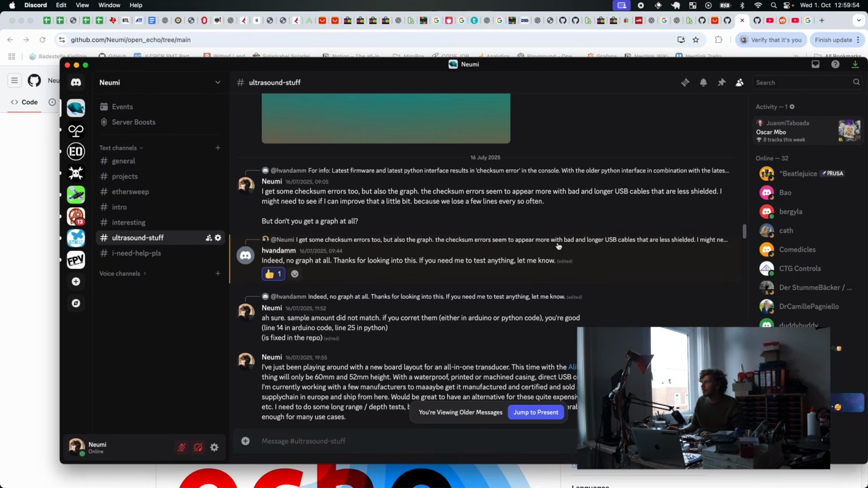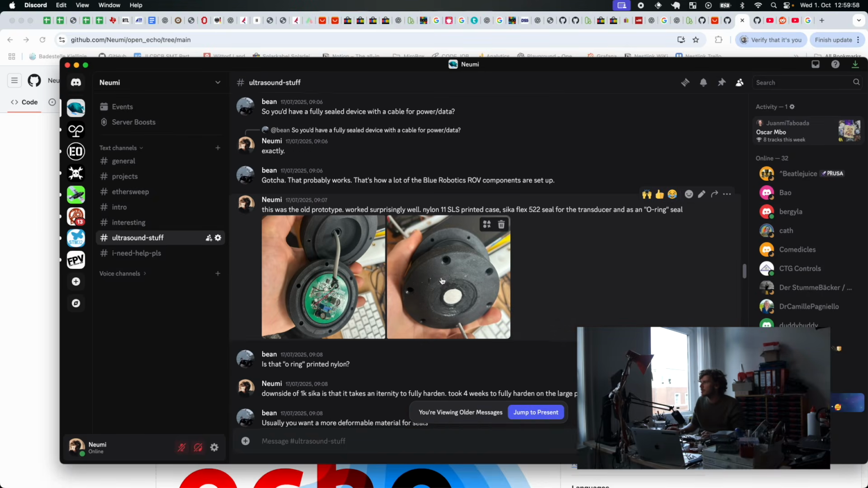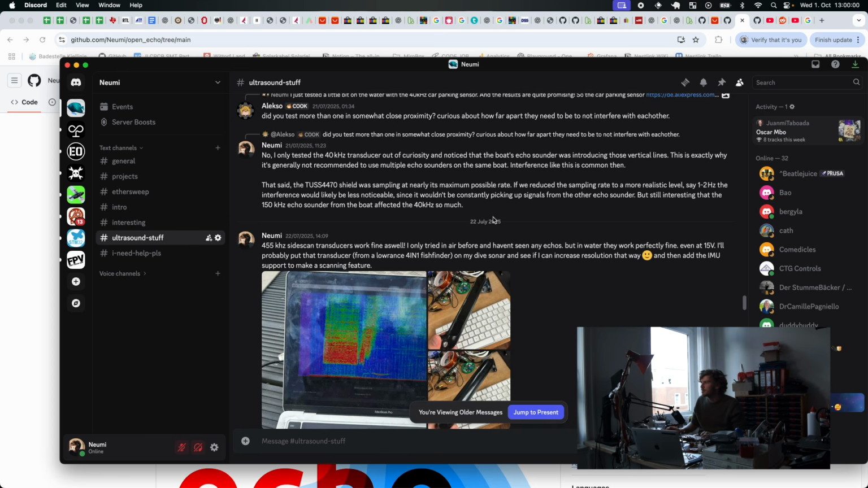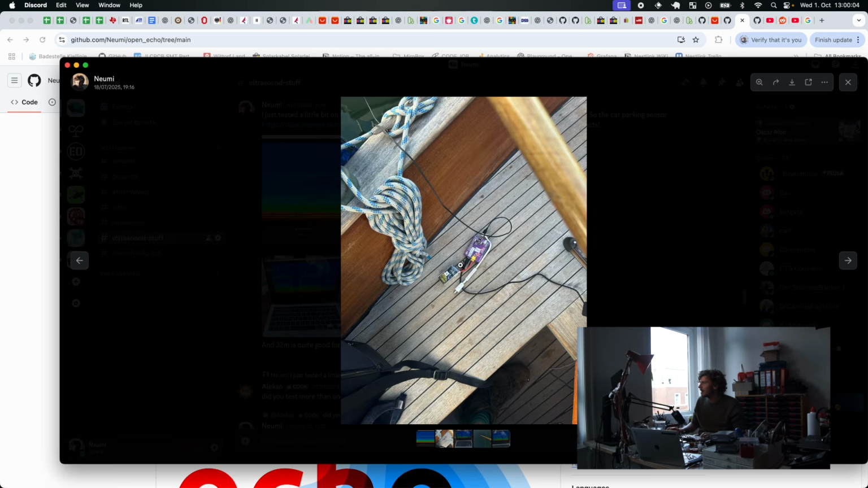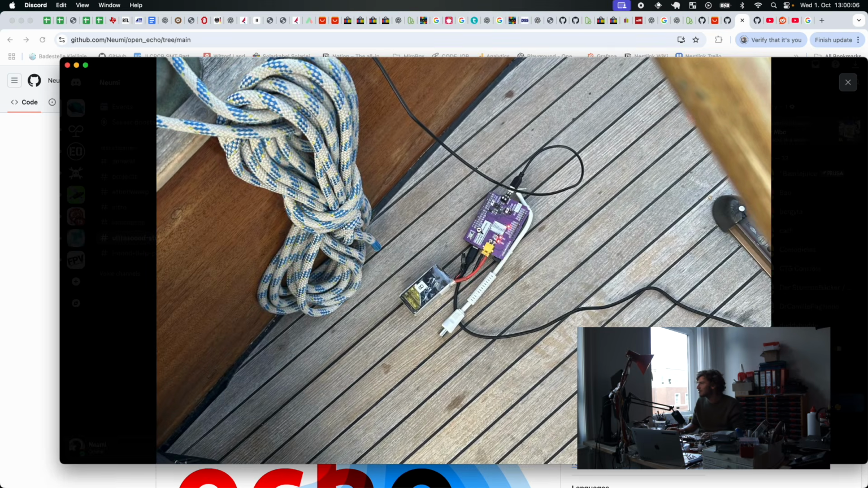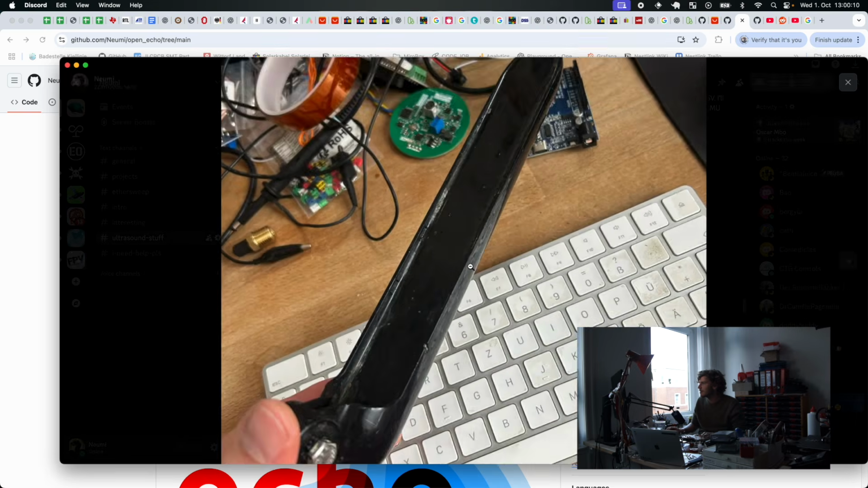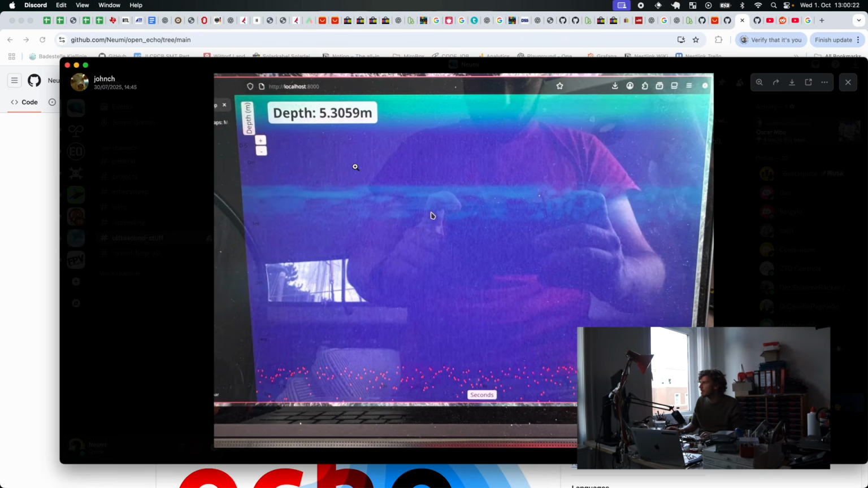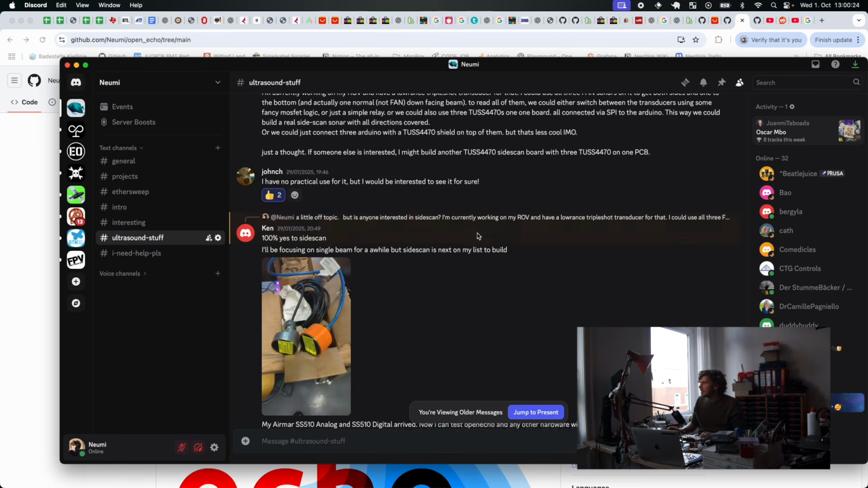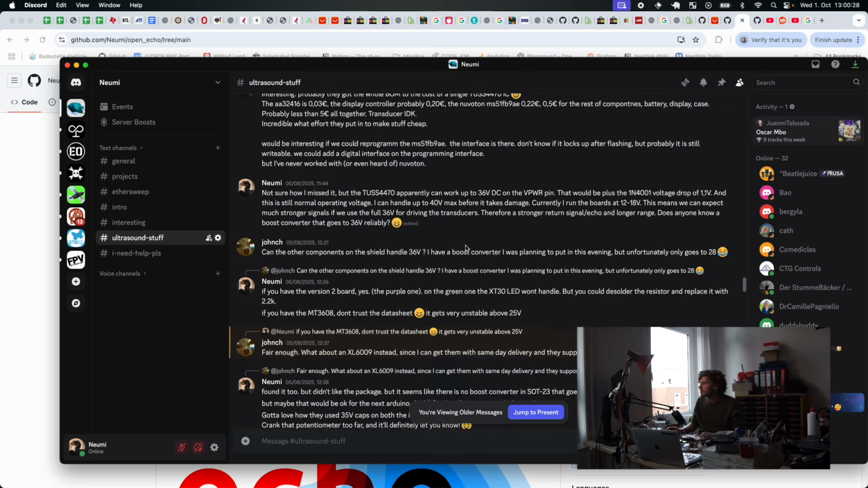We are building or thinking about building transducers. For example, this is an all-in-one transducer I built a few months ago. Also how to watertightly seal stuff, building a 40 kilohertz transducer, putting it in water, a side scan transducer, lots of stuff. People work on this. This is the web interface, which is very cool. And these are the very cool transducers we can compare them to.